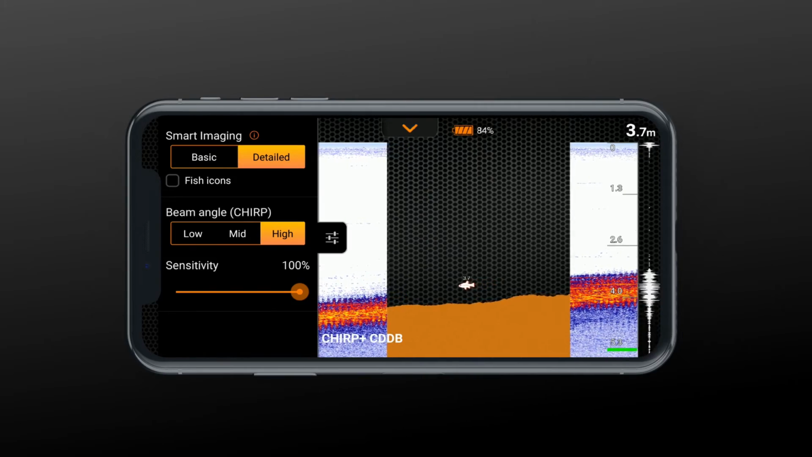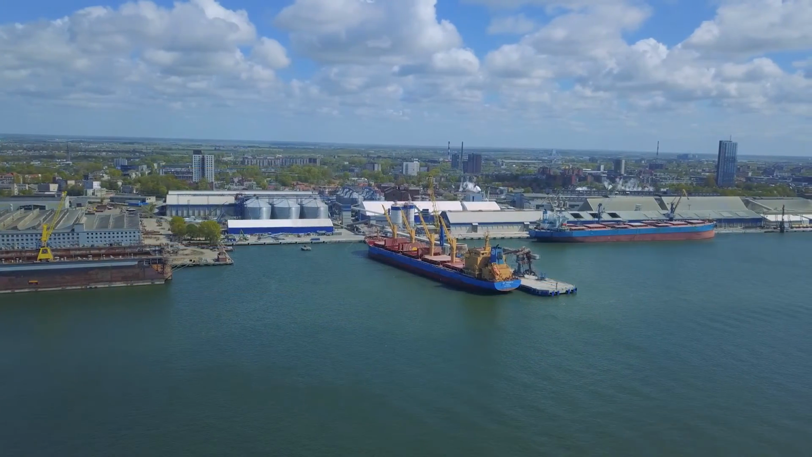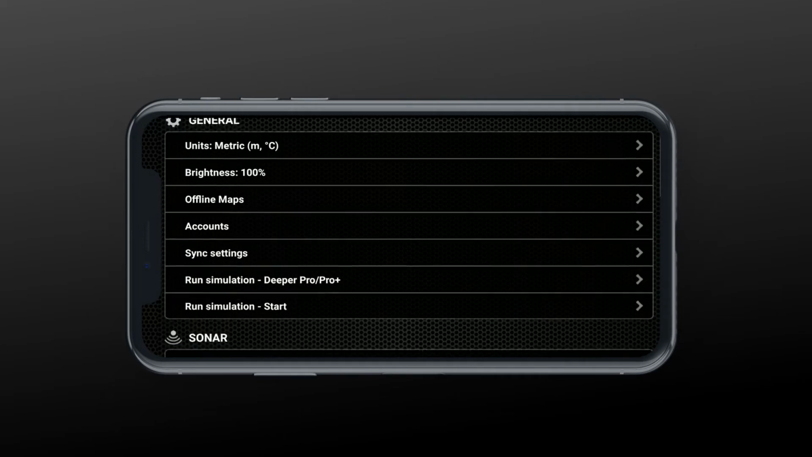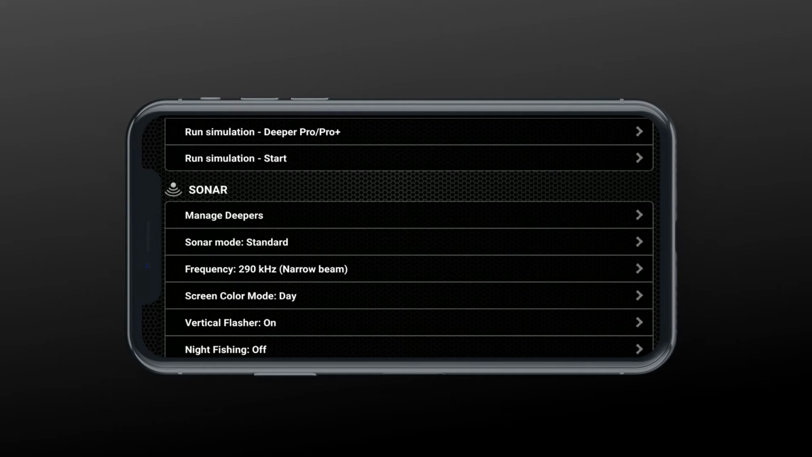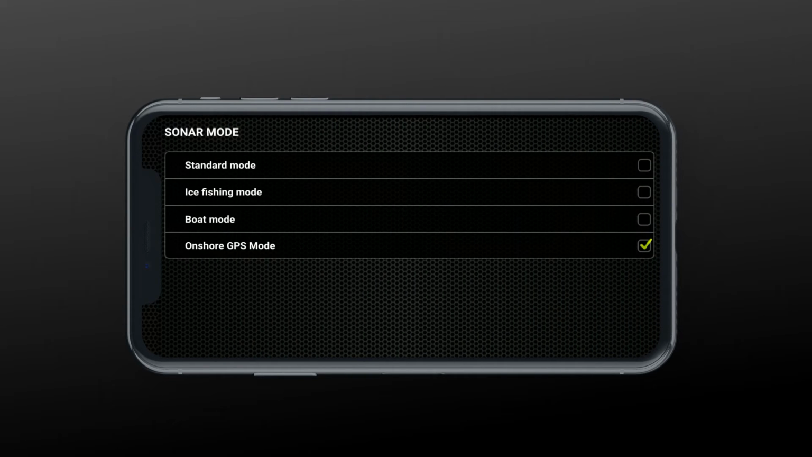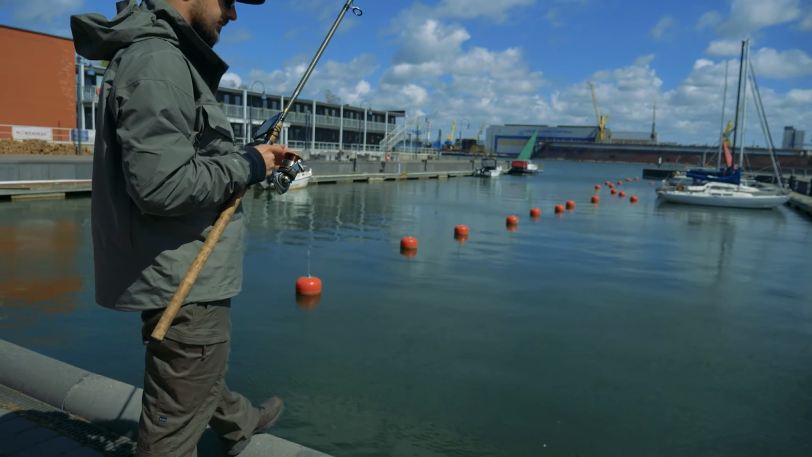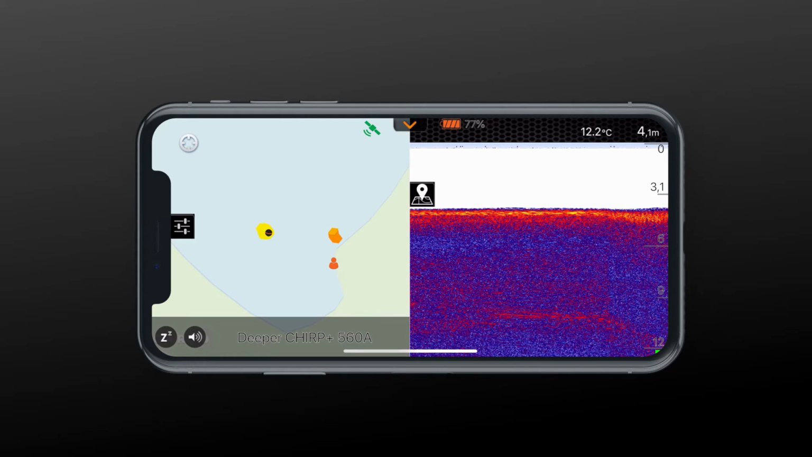With the Deeper CHIRP Plus, you can also create bathymetric maps from the shore. Go to the settings in the upper menu, find Sonar Mode in the Sonar menu, then select Onshore GPS Mode. Cast out your Deeper a short distance. When the satellite icon on the map section of your display is green, your Deeper has a strong GPS connection.